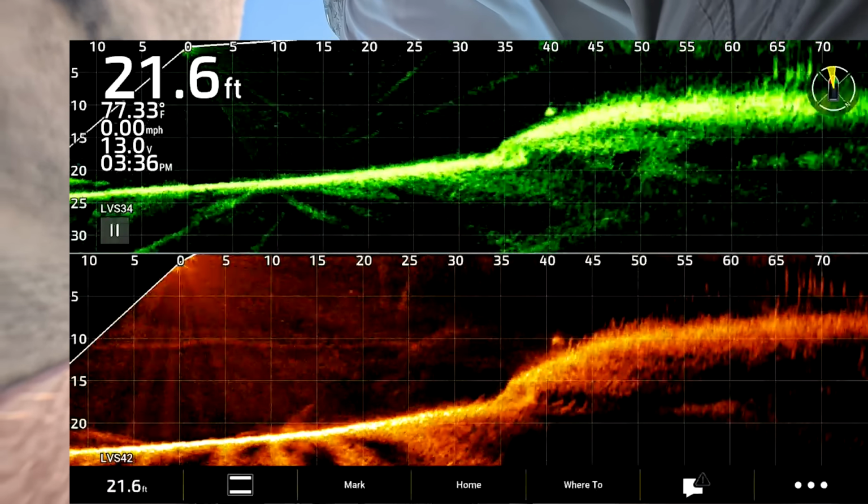I was feeling this amber a little bit better on both. So 55, 50. Let's turn our gain back down. I think the 42 likes a little less gain.